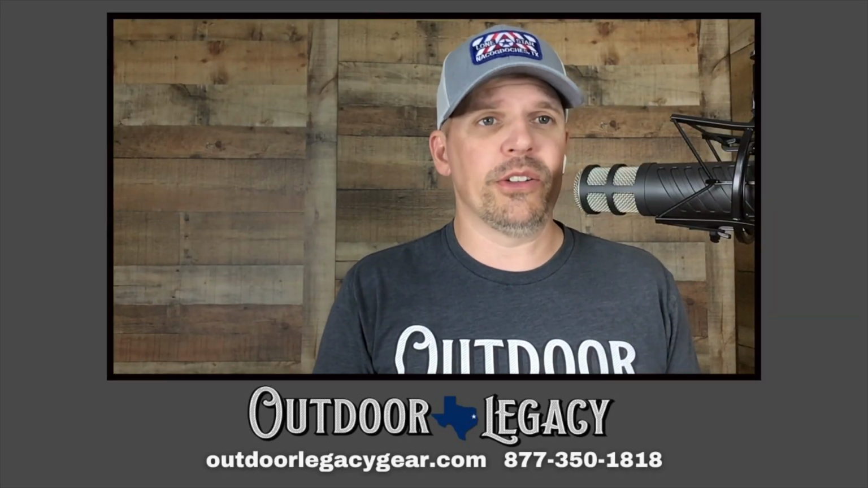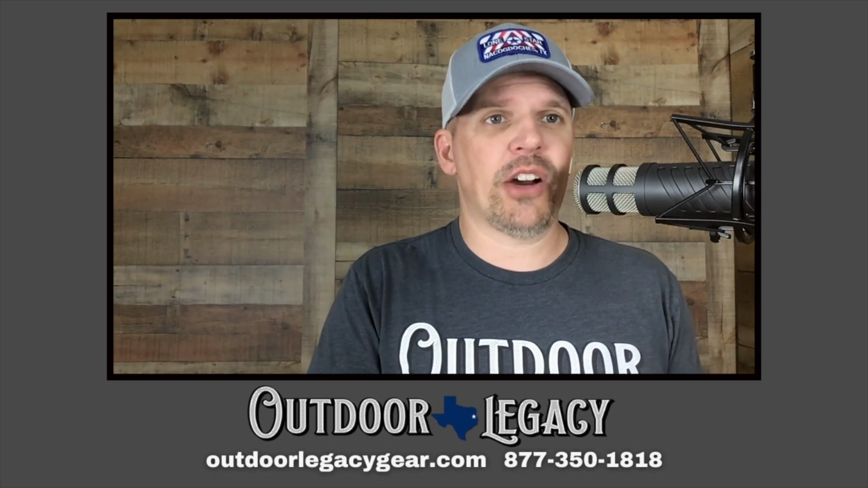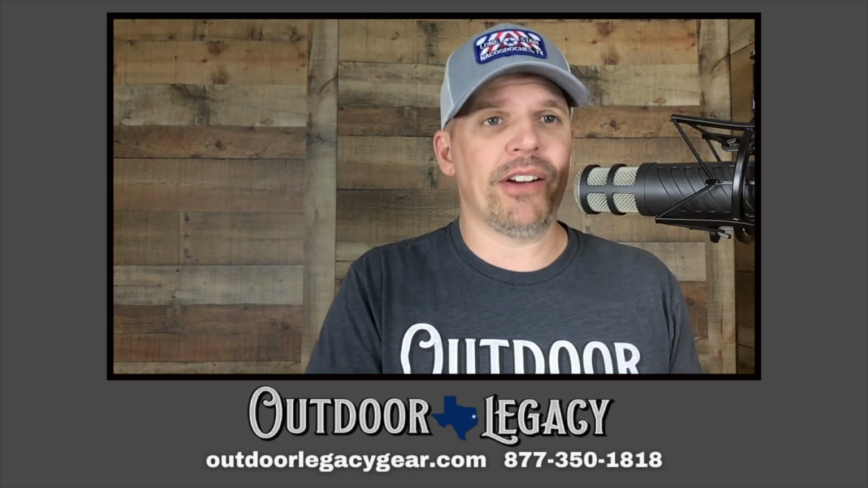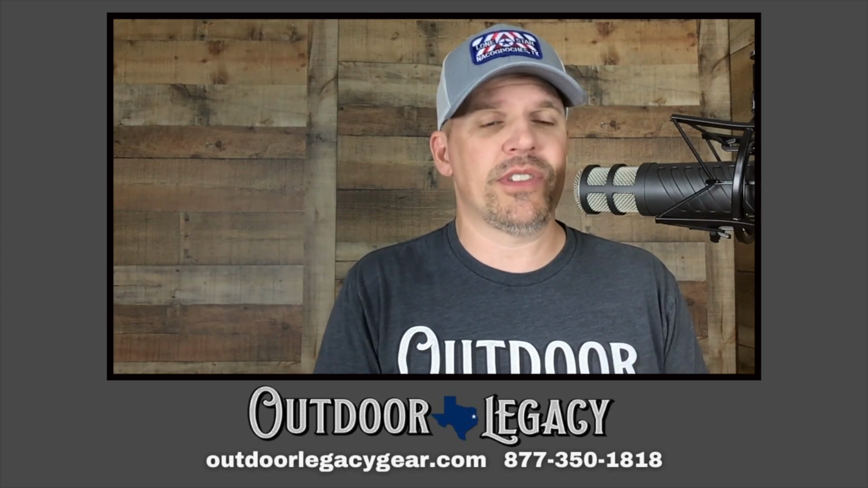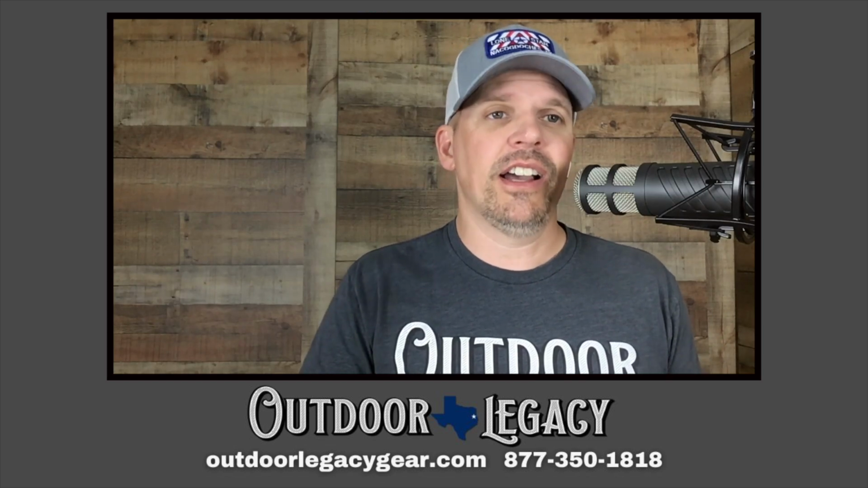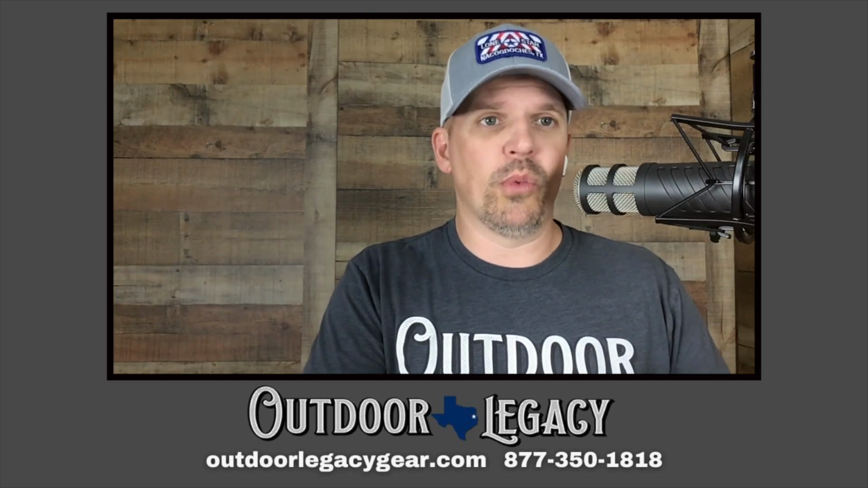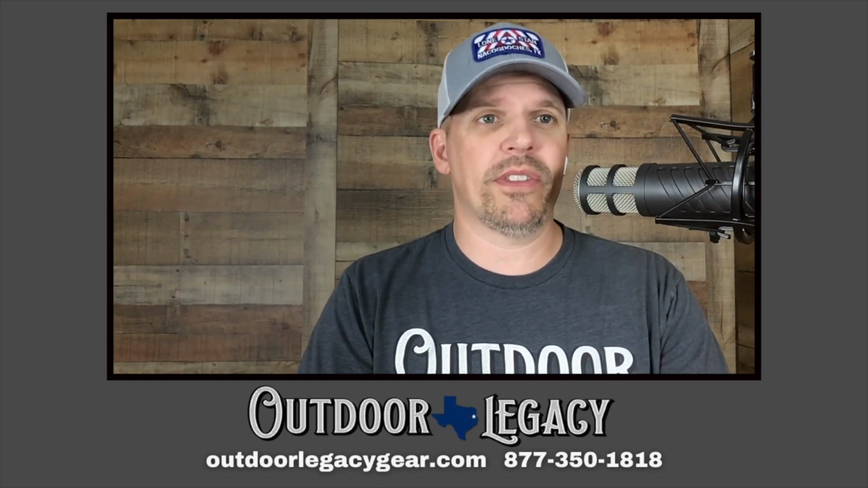I will go ahead and note, if you're wanting to mount this on a bolt action style rifle, this included mount now is not going to be conducive to that unless you've got a collapsible stock. Anything with a fixed stock, you're going to have a little more trouble getting that proper eye relief, with the style of mount that it is shipping with now.